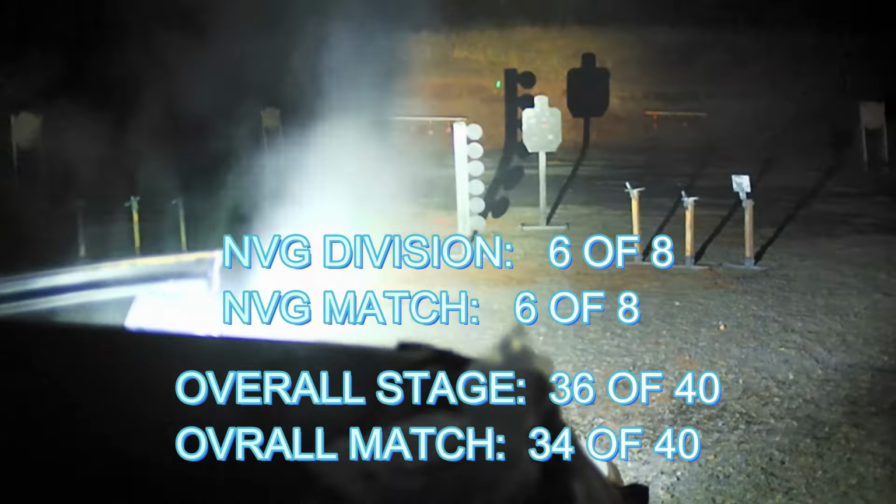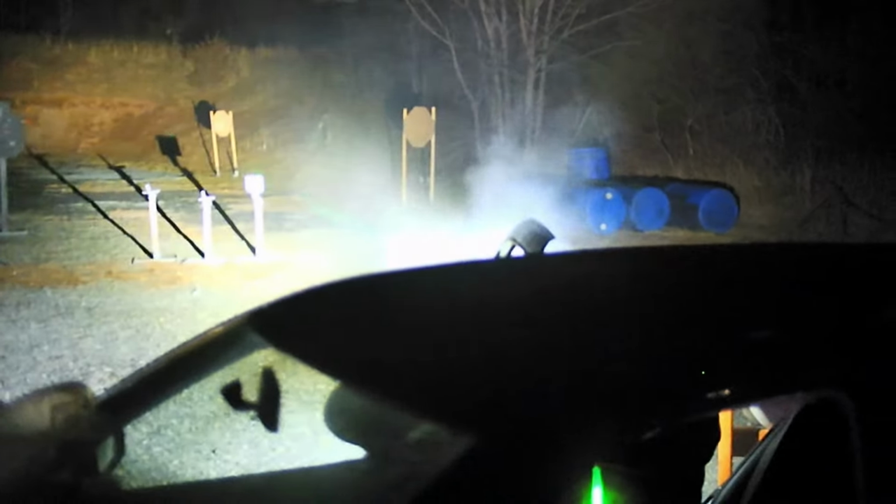This is just a lesson learned that while he did exactly what the manual told him to do, you've got to go verify that against your actual impacts on paper. And he didn't really have a chance to do that before the competition here. And he had to collect that last plate there real quick. And unfortunately, the buzzer gets him.